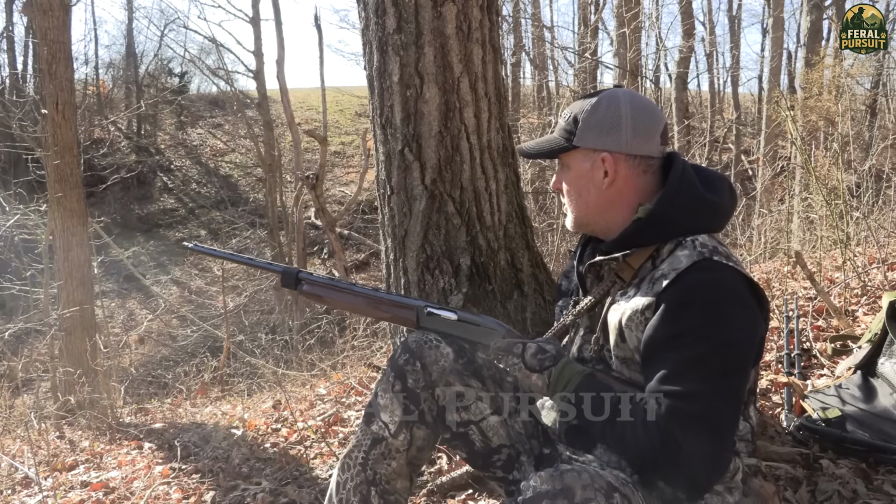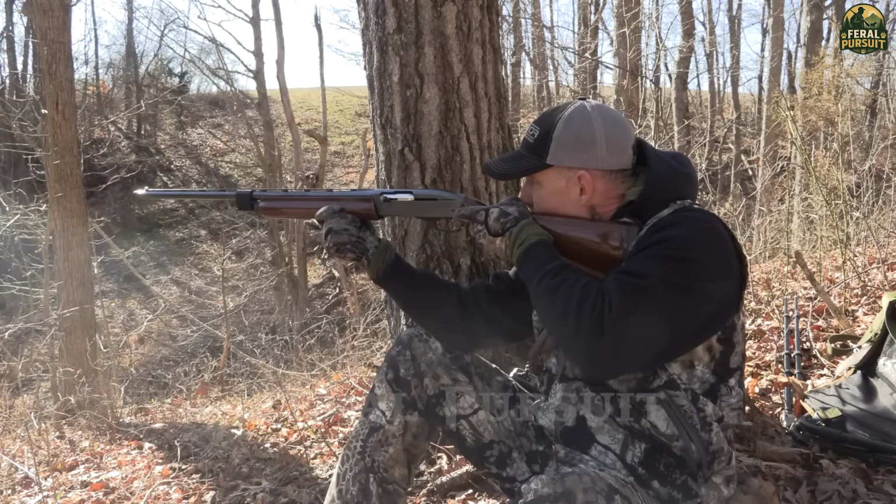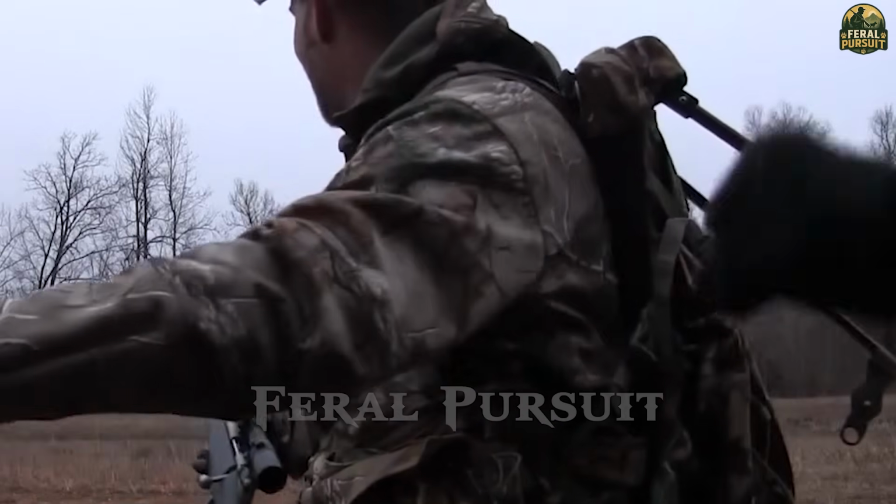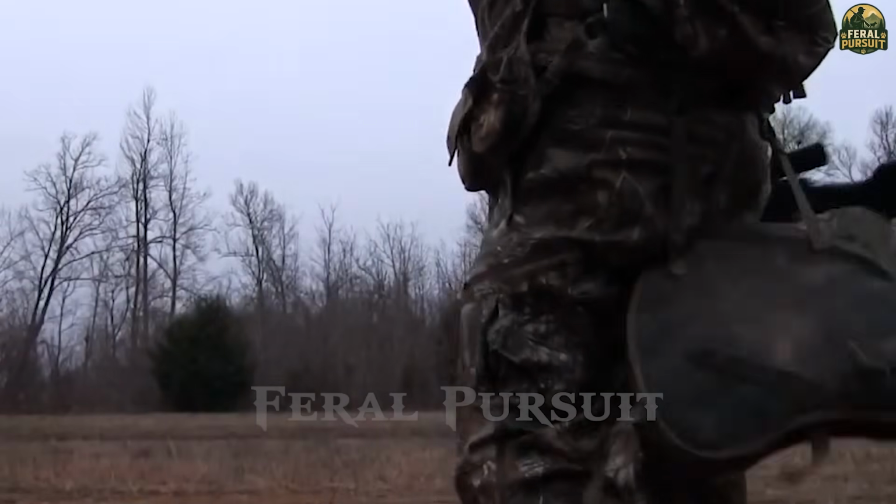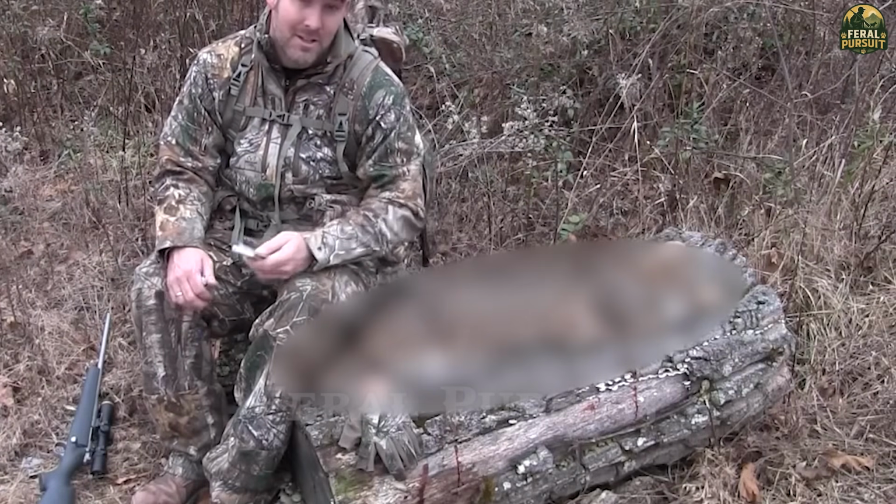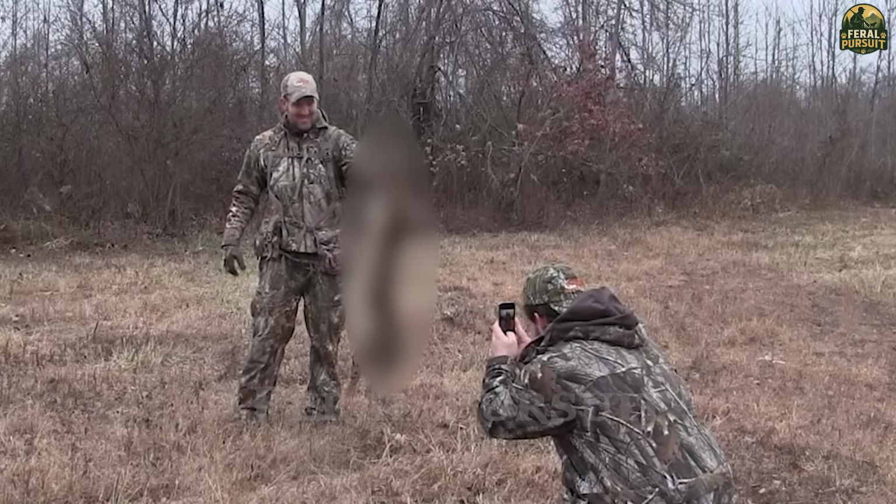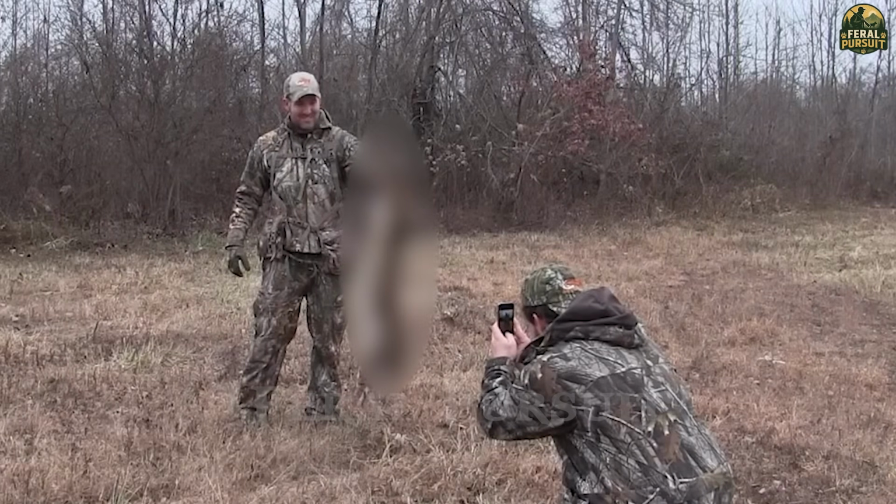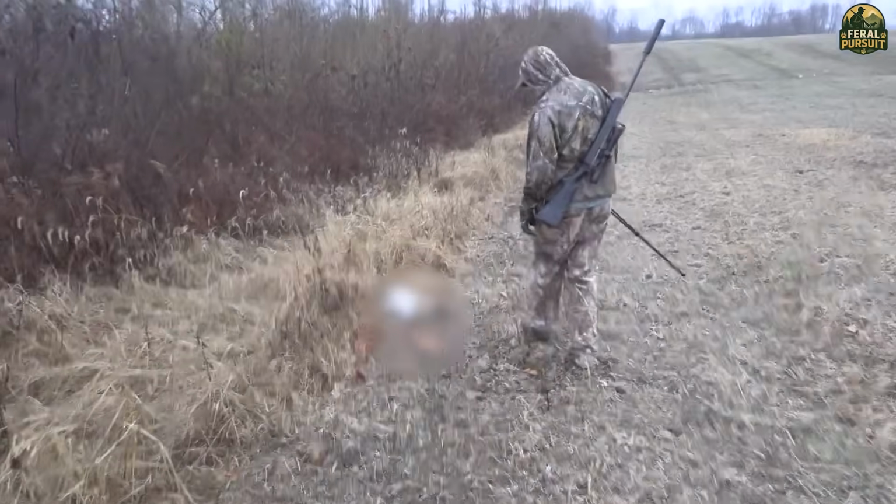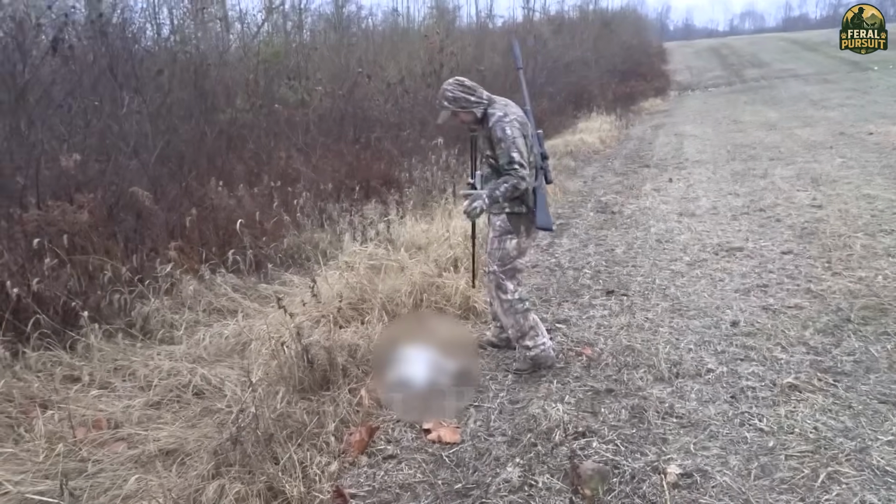My heart pounded. I carefully aligned the scope, my finger tight on the trigger. A clean shot tore through the still air, straight into the lynx's chest. It collapsed in silence. Yes! A rare and powerful encounter, captured in a breathless second. Beautiful cat.